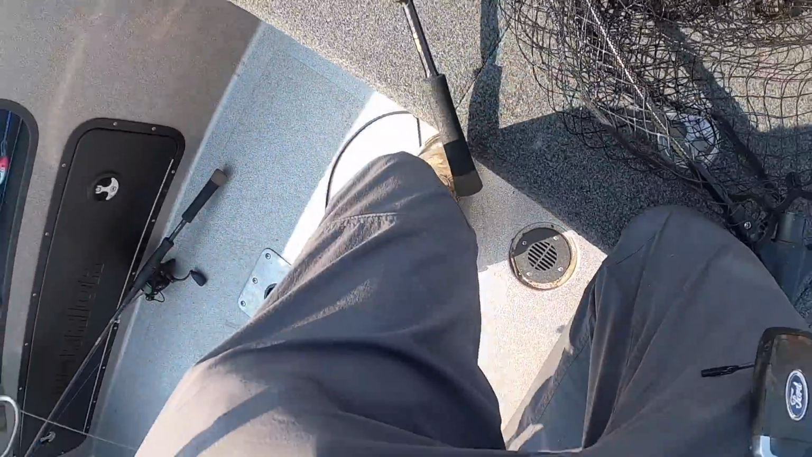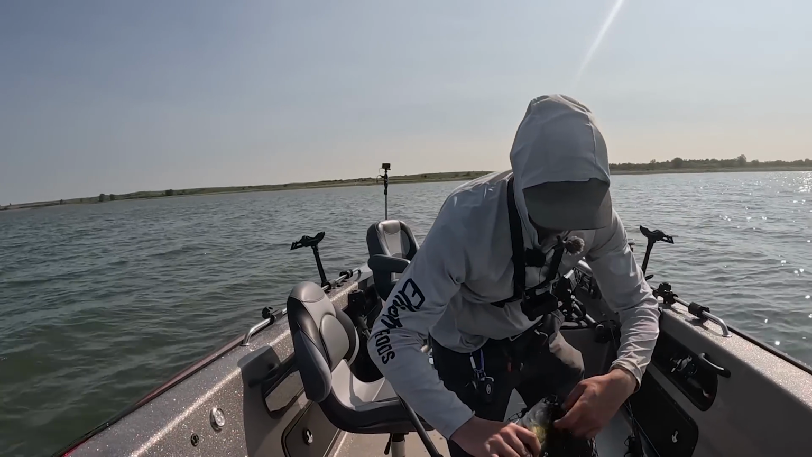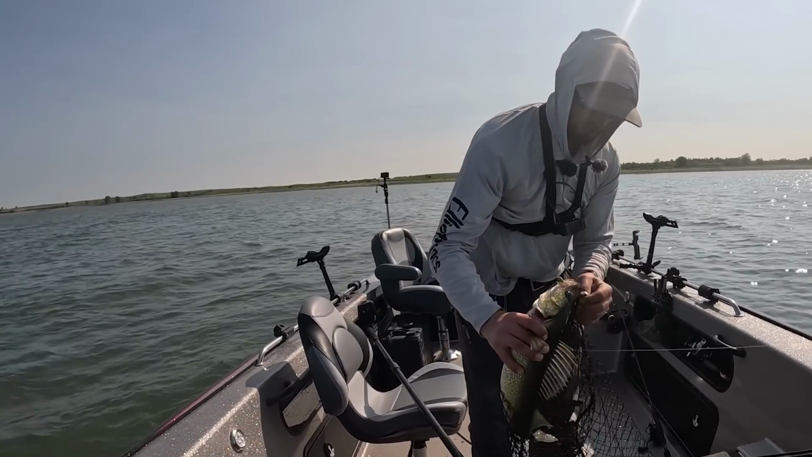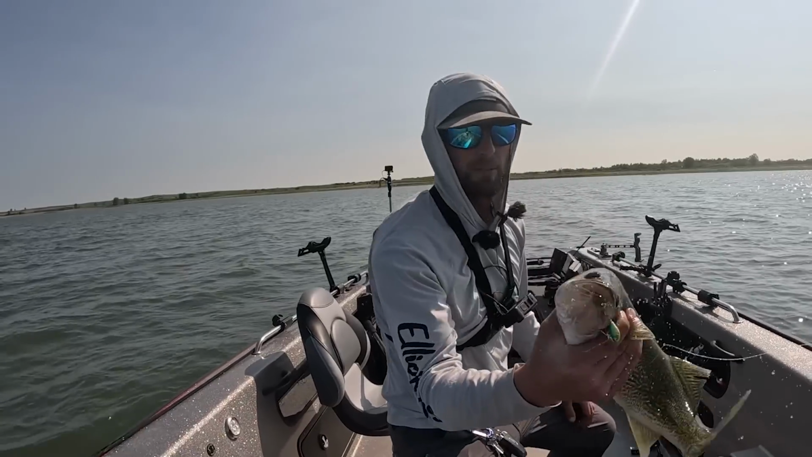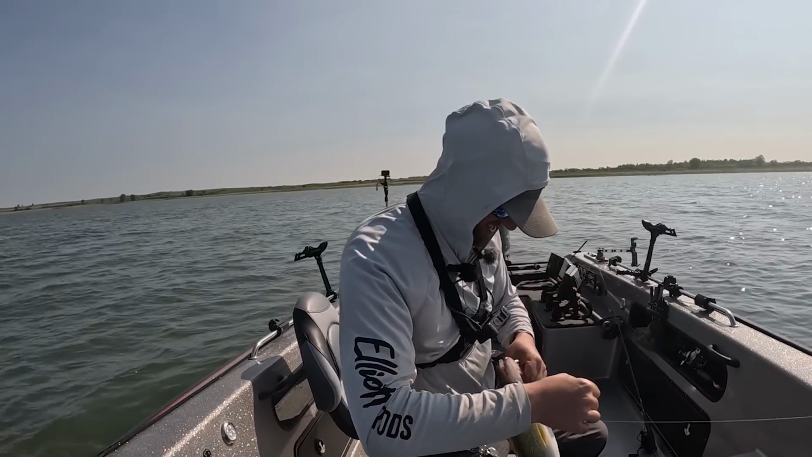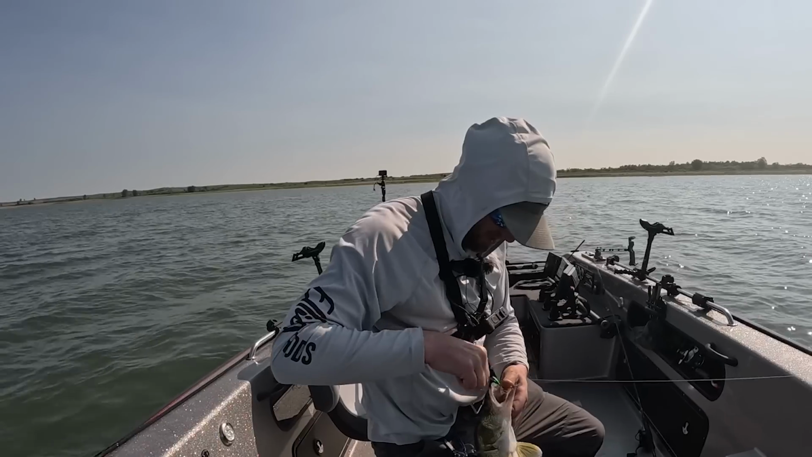I got one white search bait, one green search bait out. So far, one on both. Look how they're eating that thing, man. He's angry about it, though. He's angry about it. We'll get you popped off here, bud.